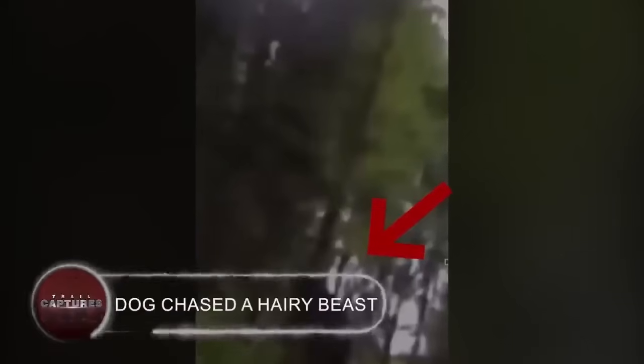Dog chased a hairy beast. A man took his dog to the lush habitat of the wild with the intention of recording some moments with the wildlife. The camera was set on the collar of the dog, and it unintentionally photographed a giant biped that appeared from one side and went directly in front of the camera while it was wandering through the wooded route.